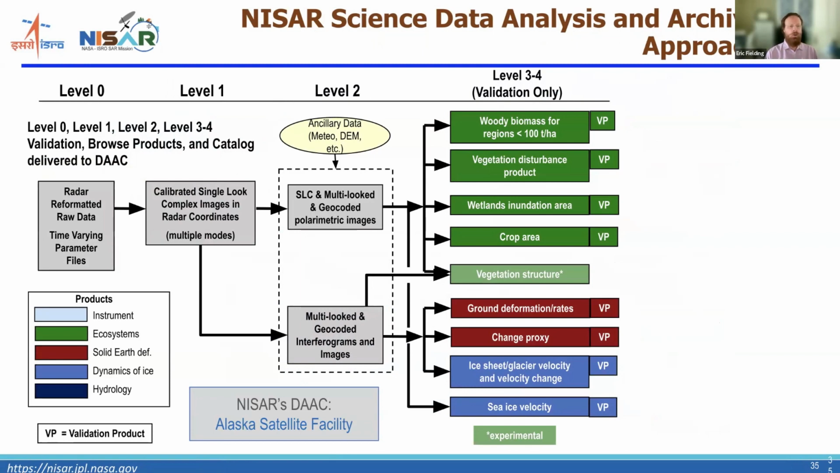So that's now into what we call single look complex images in radar coordinates. Level 2 is where we've geocoded the data, put it into latitude-longitude coordinates, and that will have actually two different types of level 2, both multi-looked and single look. I'll talk about that in a minute.